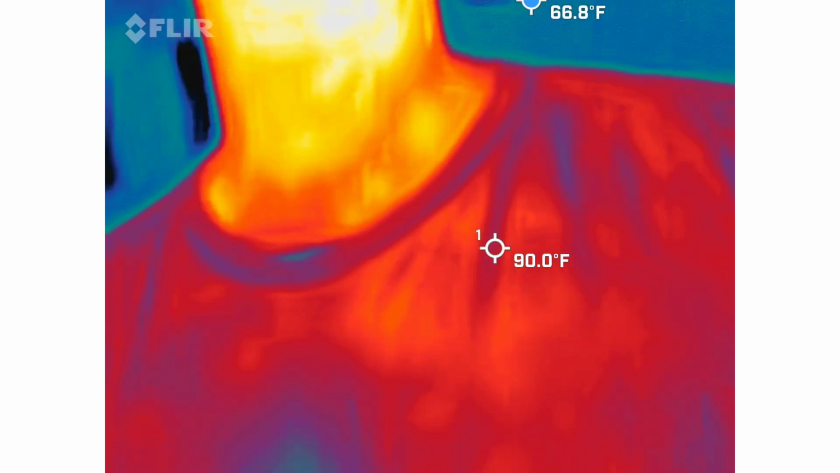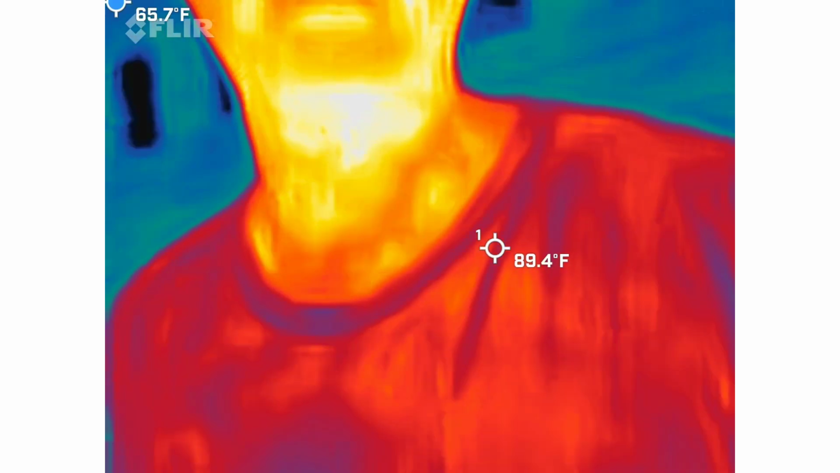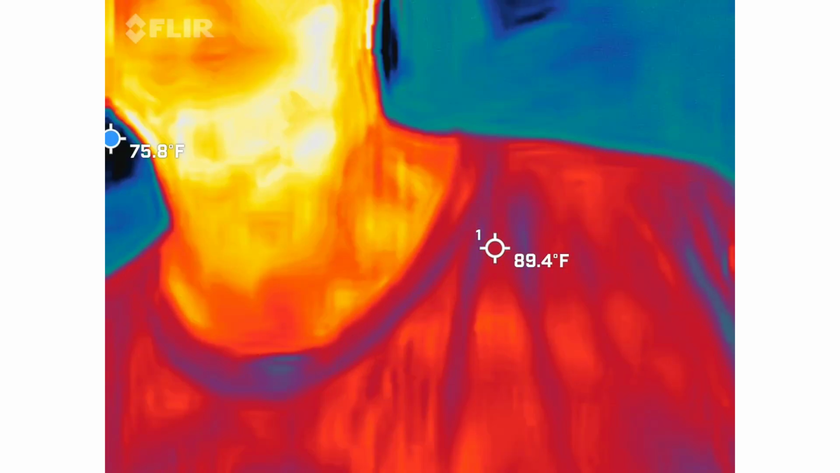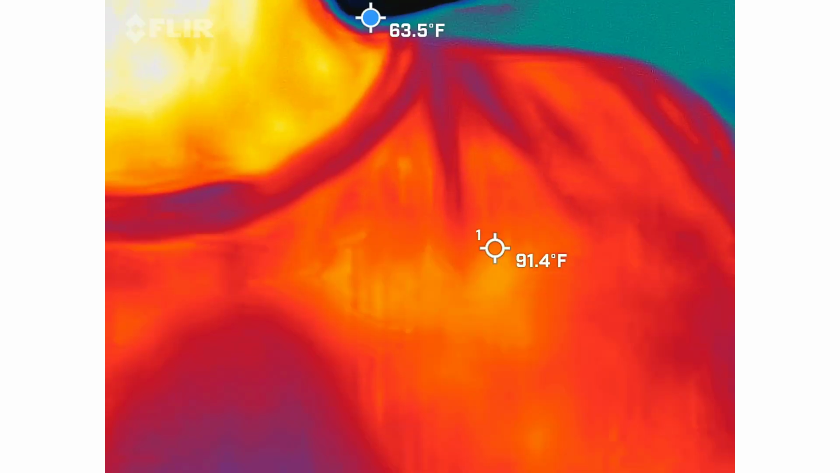So with that said, we're looking for what? Like blue and black spots, because you guys should be able to see me. I'm red, orange, and yellow. So again, if you're a bridal party, I'm the hottest thing inside the video, but you're not a bridal party. So we're looking for those blue and black spots to take shape or move on their own.